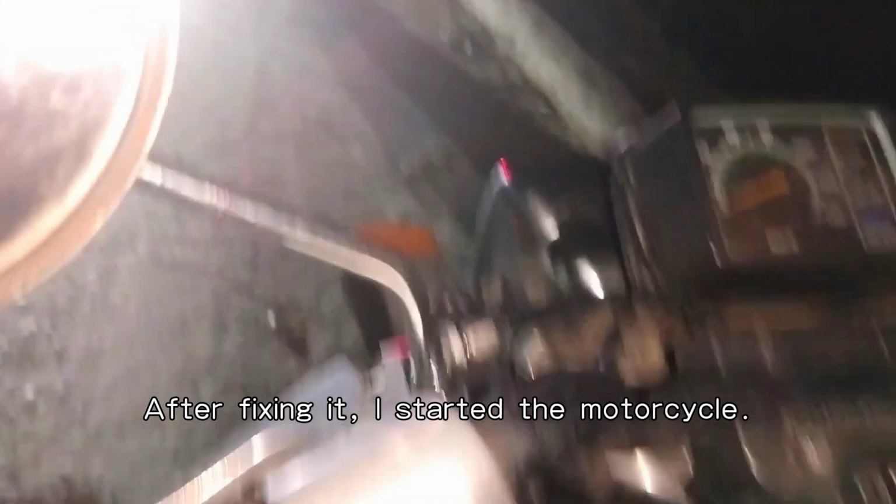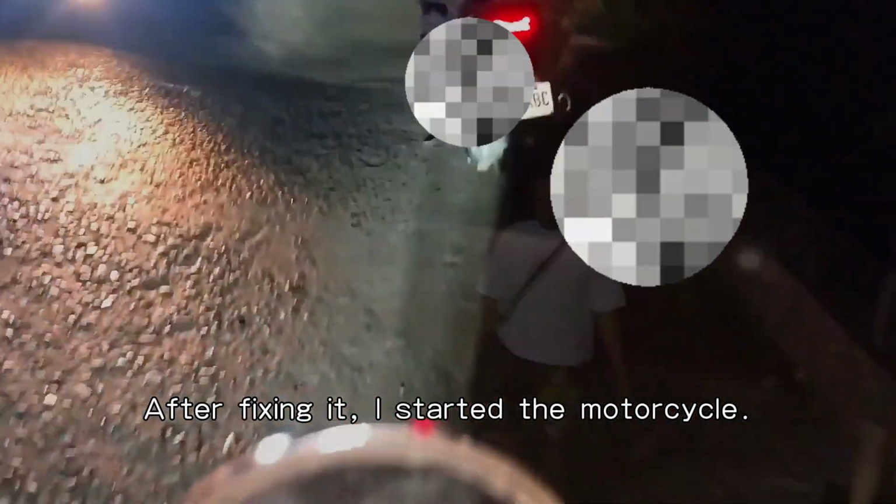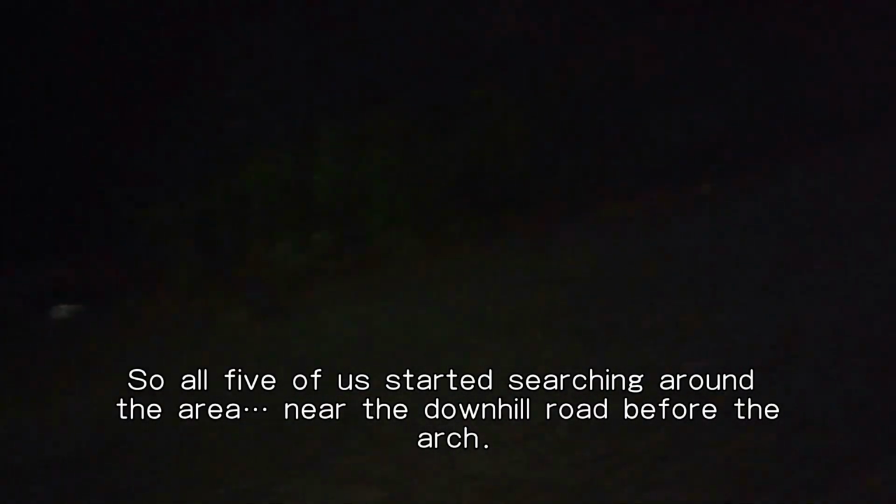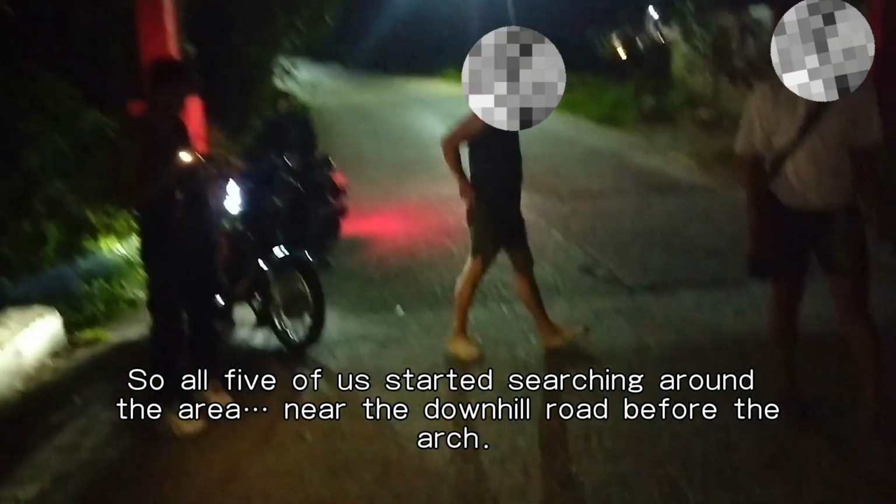Without hesitation, they helped me reconnect the chain using their phone flashlight. After fixing it, I started the motorcycle. It worked perfectly again, but there was still one problem. The key was still missing. So all five of us started searching around the area near the downhill road before the arc.